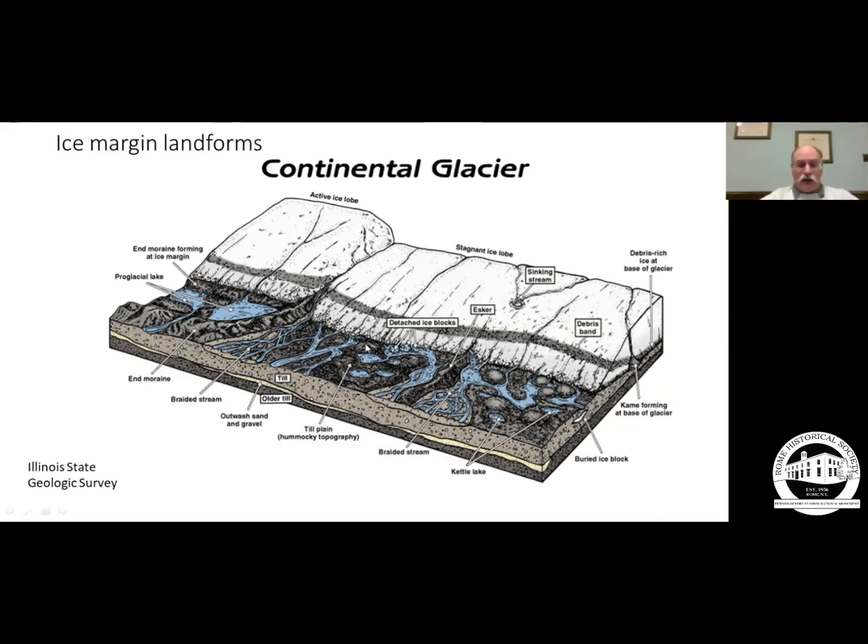And there are till plains where meltwater gets deposited out of here. We'll find some layered deposits, and then we'll find piles of end moraines or recessional moraines that were left by the ice, which may represent a still stand or a re-advance of the ice. And these could be hundreds to thousands of years to accumulate.